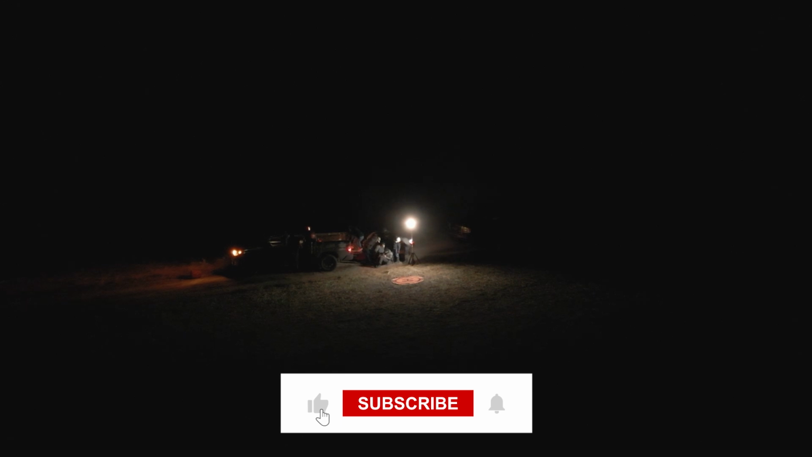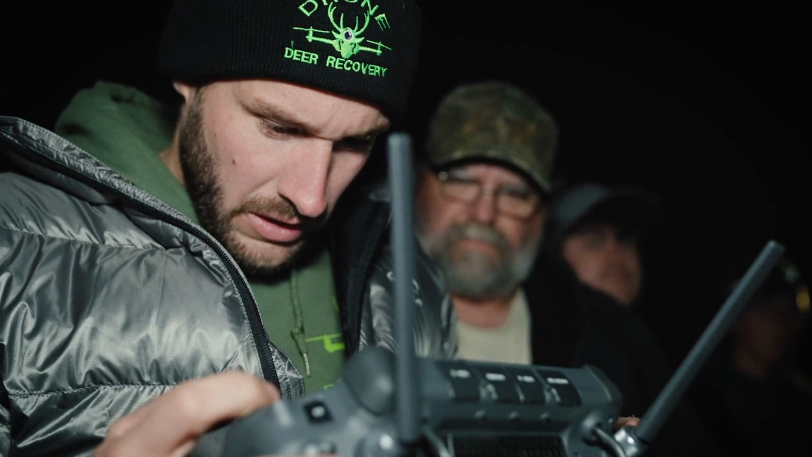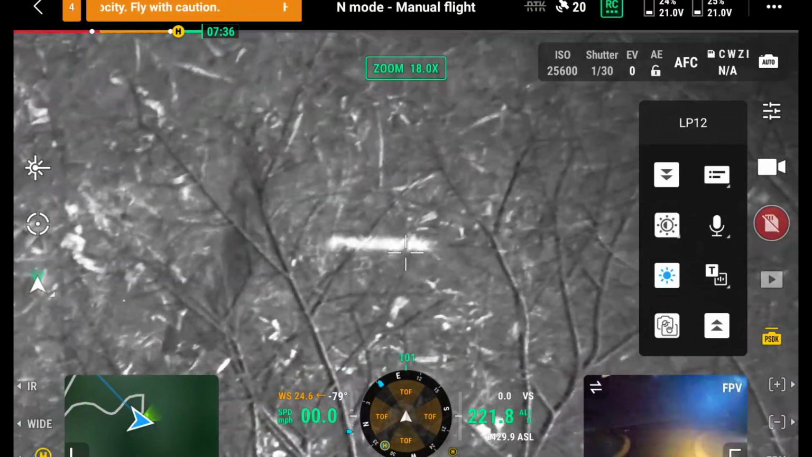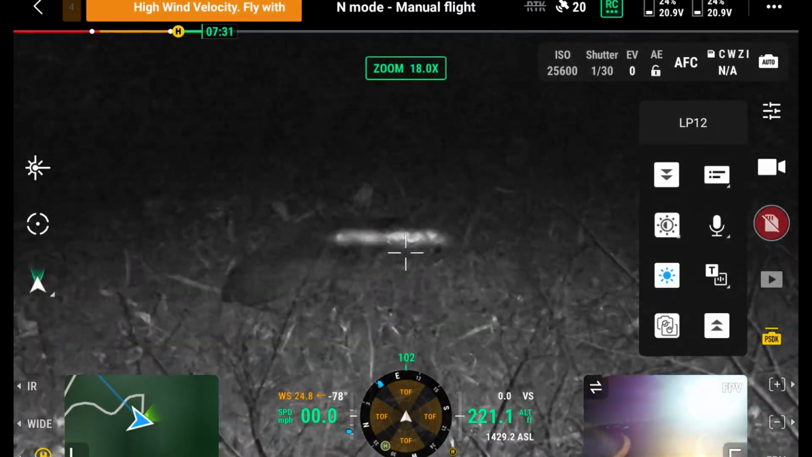Yeah, we're looking for a deer that was hit last night. It'd be 28 hours old. Well, I found a buck. About 20 minutes, I found a buck. Originally, he was bedded, and then he came out of his bed with a limp. We zoomed in on him, and we're like, dude, there's an injury on his back, high on the right side. And that's the detail that we left out earlier.